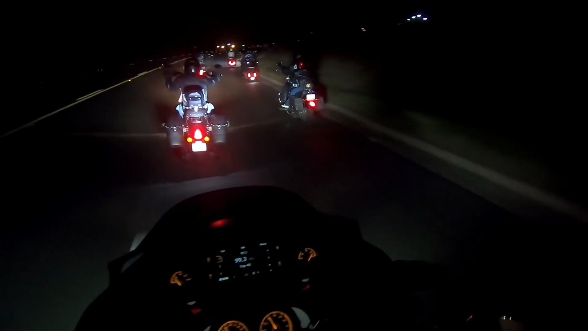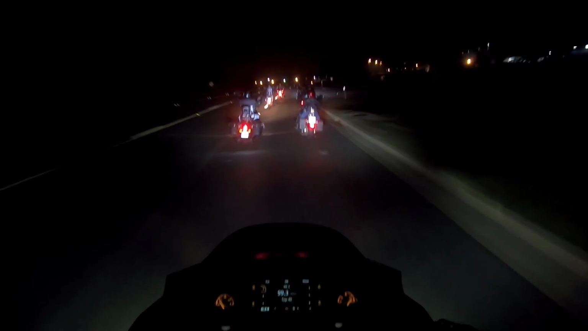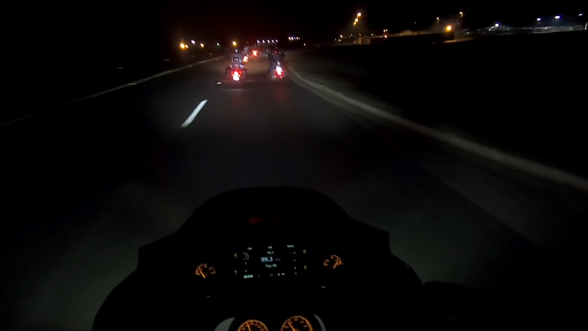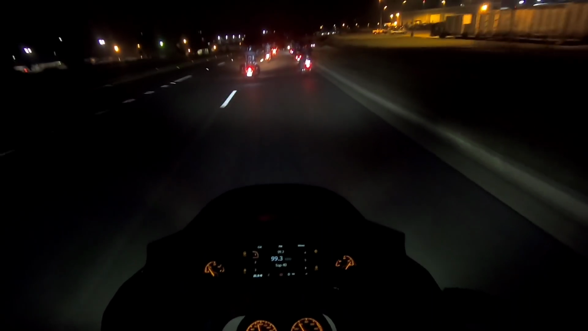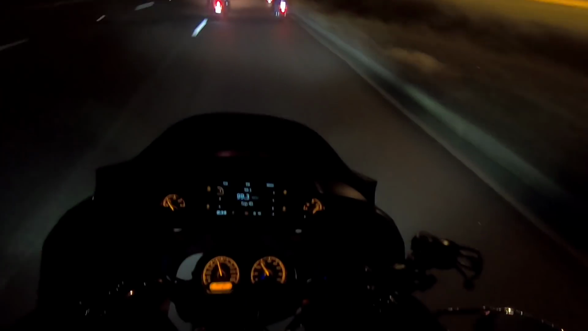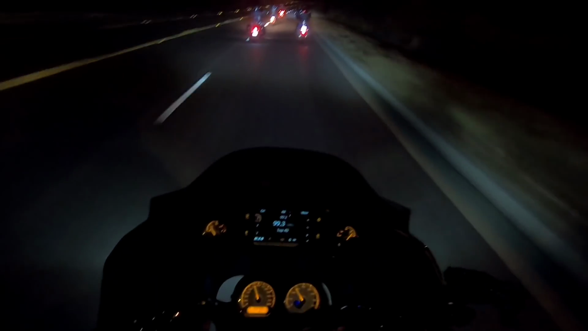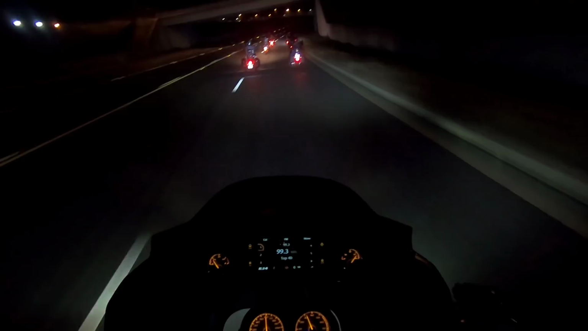I'll fall back in my place as tail gunner here. You know, it's a big commitment to ride your kids on a motorcycle. And you can see that obviously Slim has got his son on the back, Elijah. And I ride my son, so I understand what I'm talking about. I've ridden all my children.